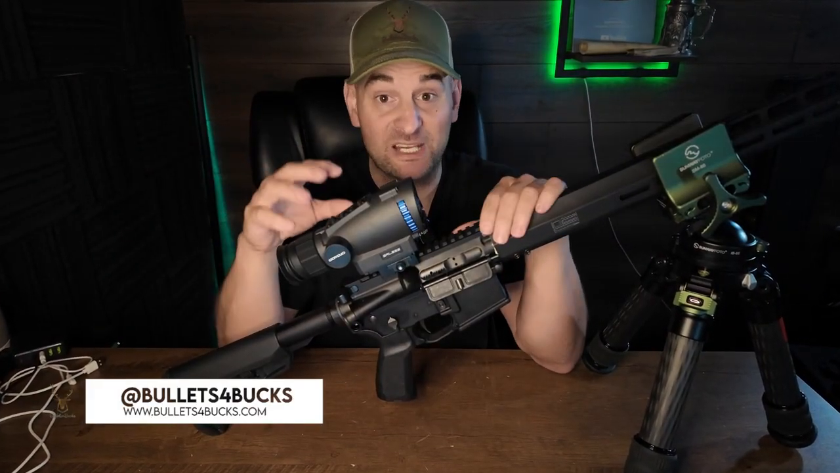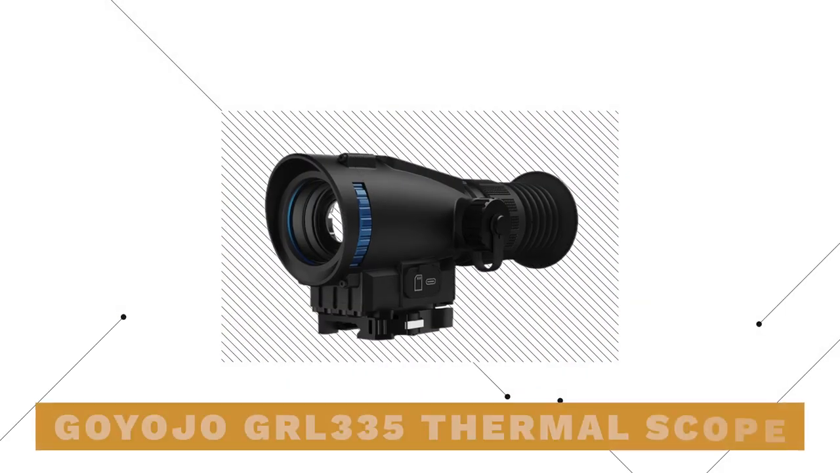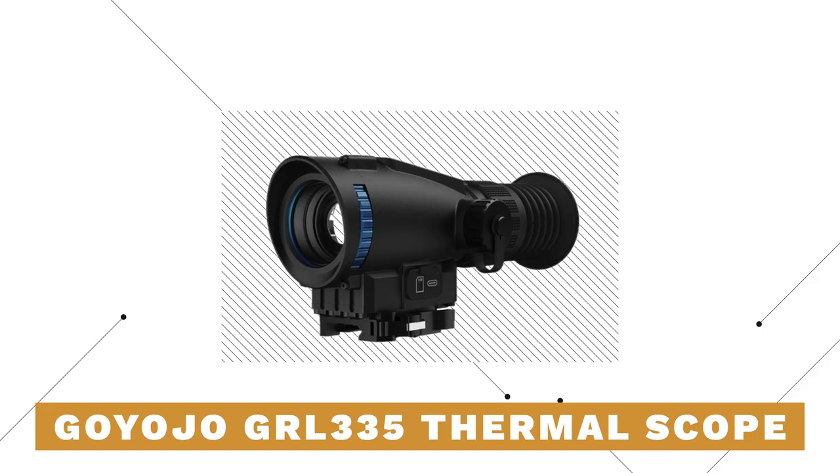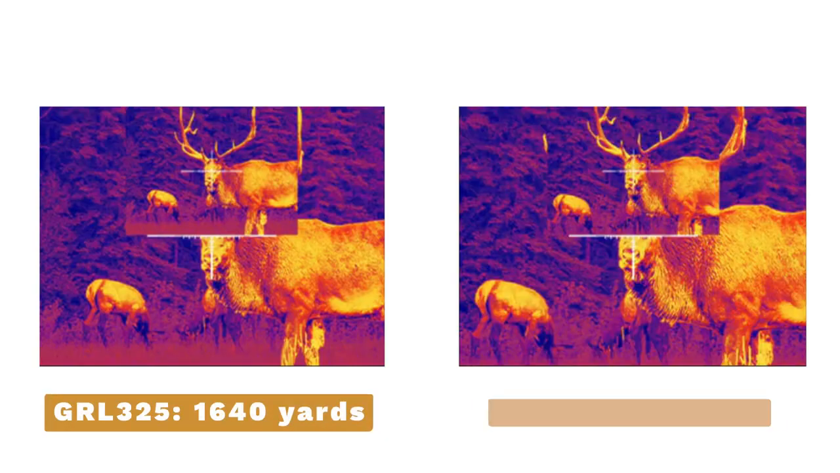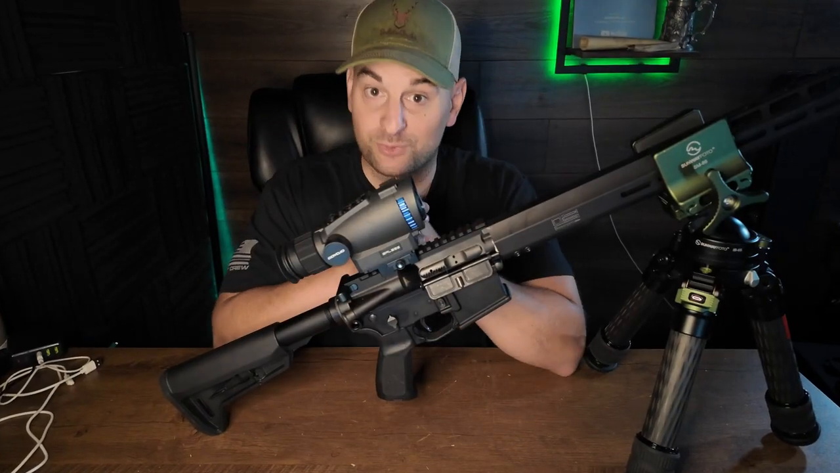My name's Steven, and today we're going to go over something very exciting. That's the Gaiajo or Go-Yo-Jo GRL335 thermal optic. Now you can get this in a 25, that's the 325, or the 335. This is the 35, so it has a 35 millimeter objective lens. This optic is pretty sweet.